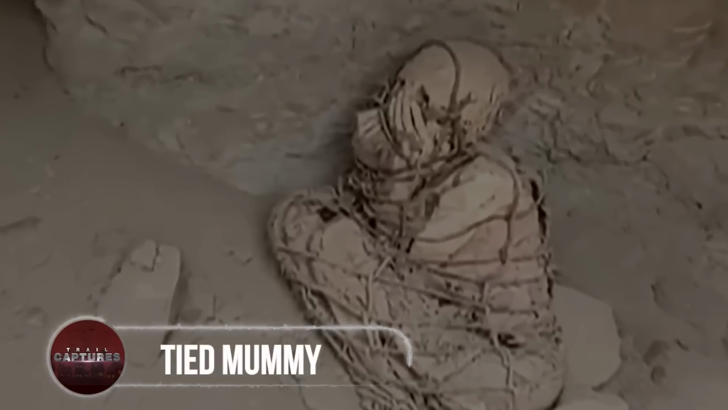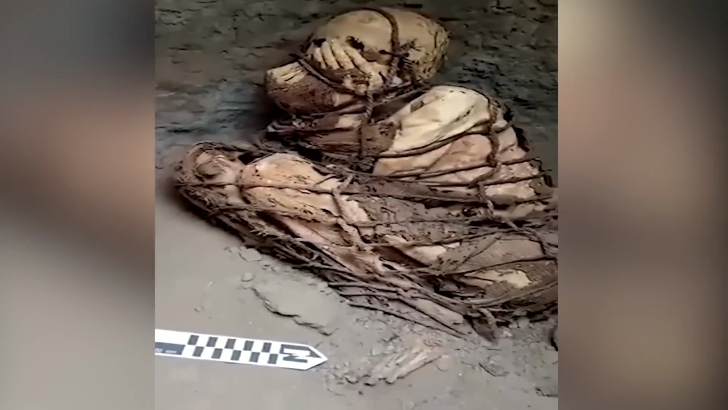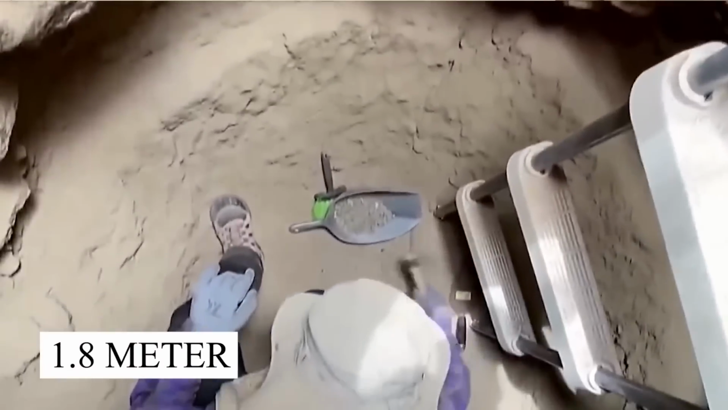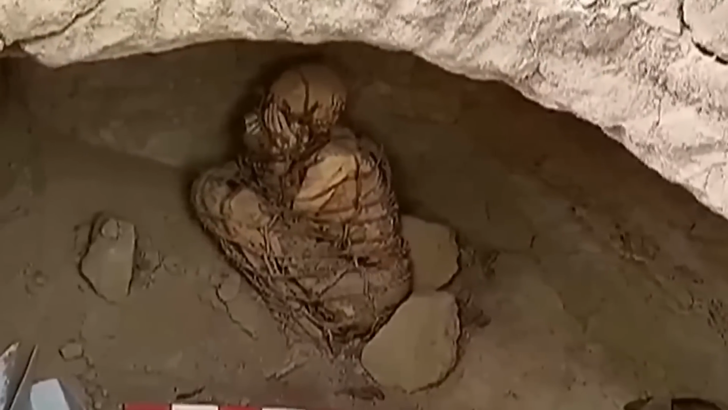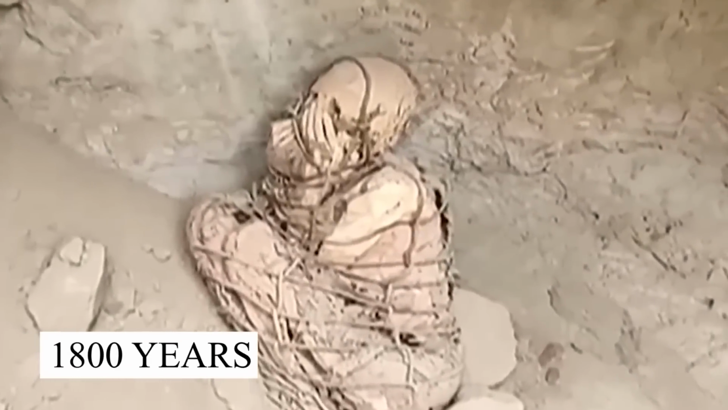Tied mummy. An ancient criminal? Or proof of classic cruelty from our ancestors' time? Well, in truth, it's none of these. Found in a 1.8 meter deep pit, the body of a man believed to be in his mid-age was strangely tied and was buried 1,800 years ago in this burial chamber.